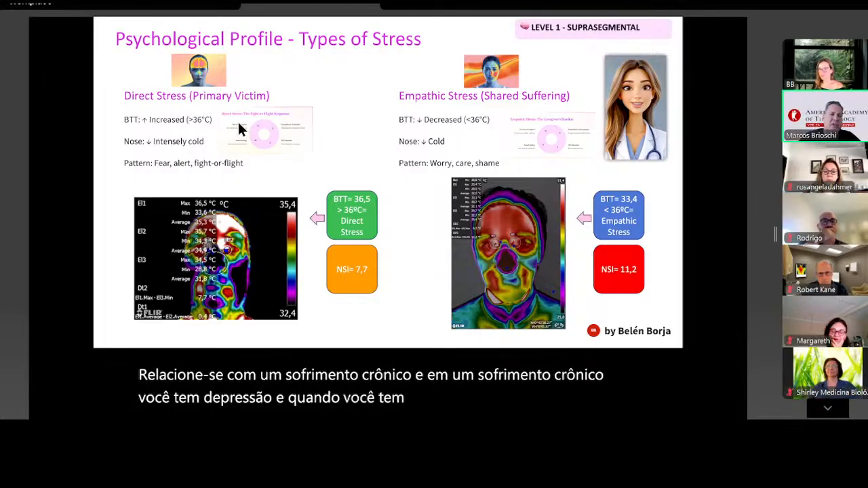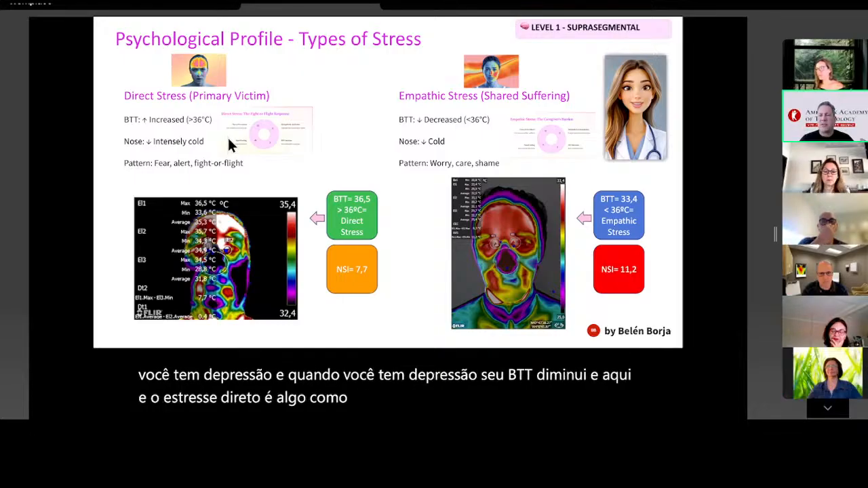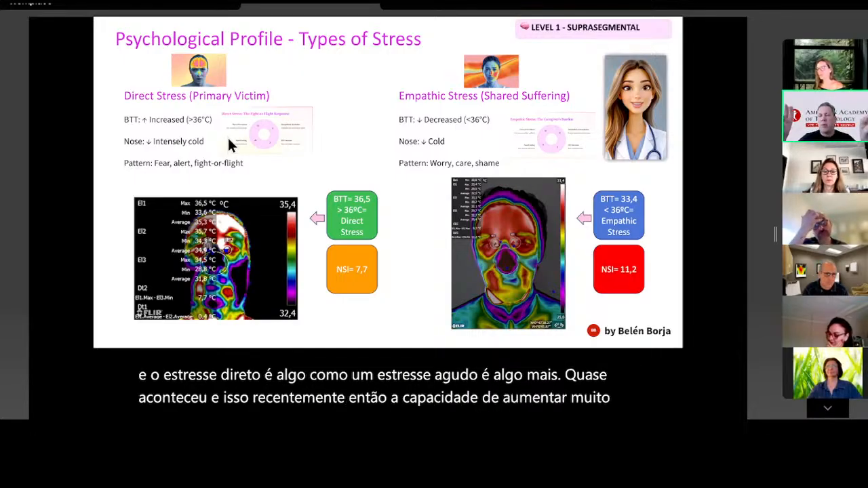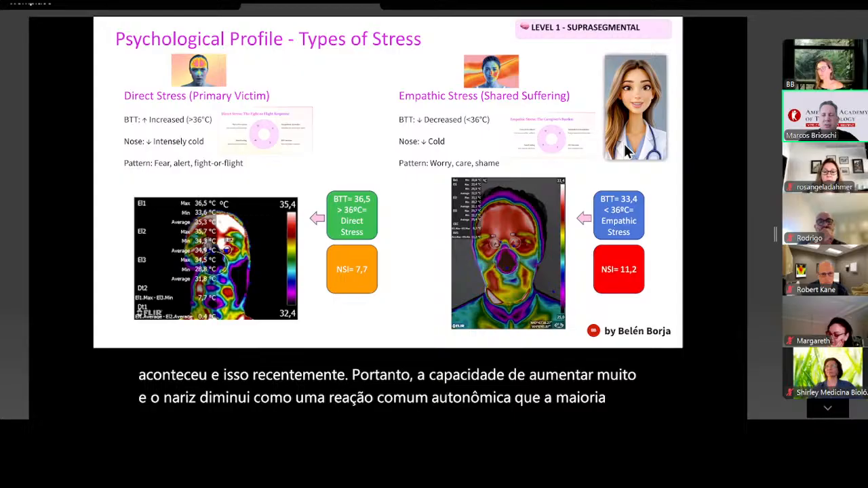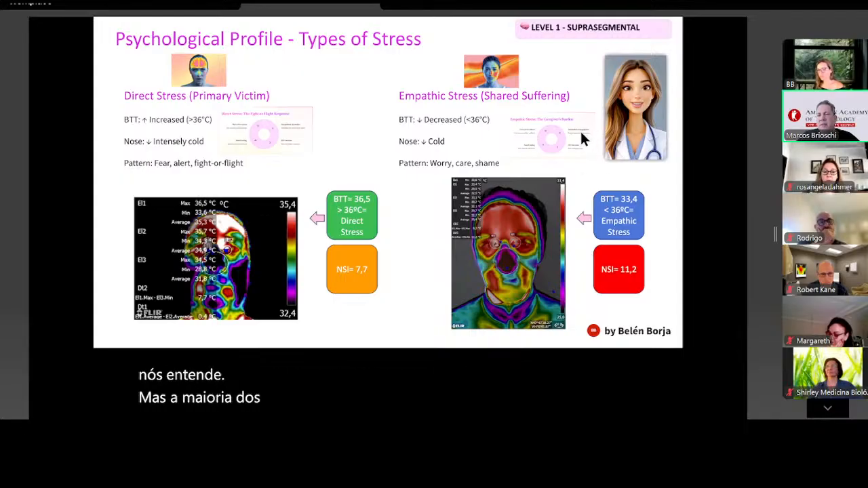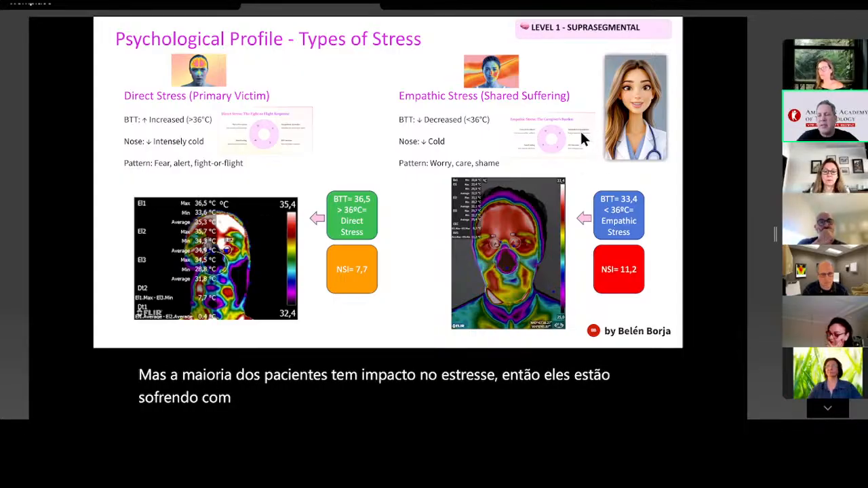And here, direct stress is something like acute stress. It's something that almost happened recently. So the BTT increases a lot, and the nose decreases, like an autonomic common reaction that most of us understand. But most of the patients have empathetic stress, so they are suffering for their sons, fathers, or someone a victim of a problem or disease, something like that.